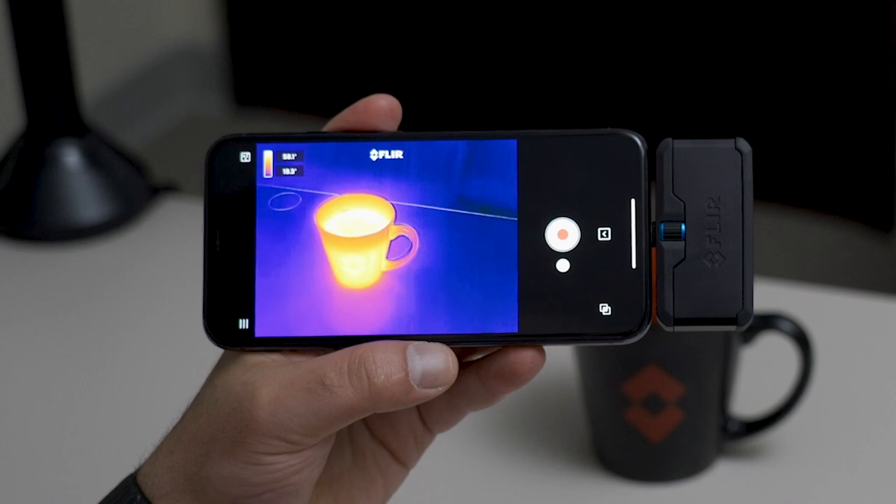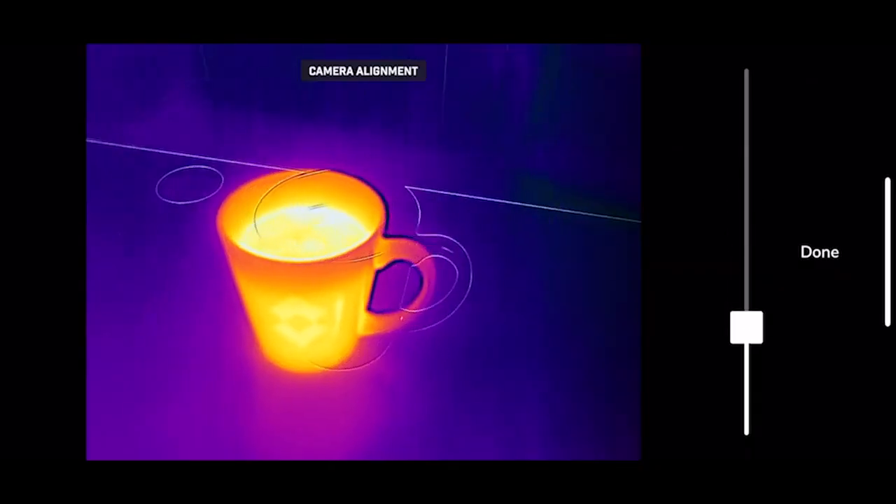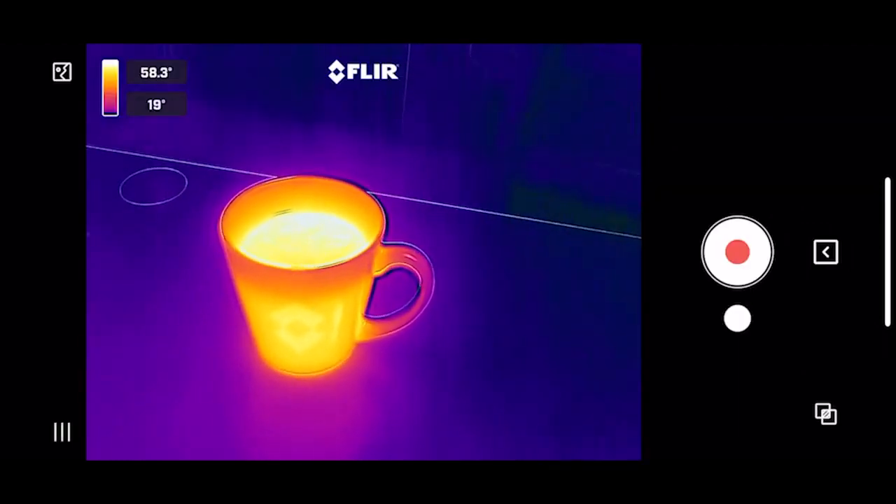To align MSX, click this button in the bottom corner. You can move the slider around. Obviously, depending on your distance, you'll want to tweak this to ensure proper alignment of the visible and thermal cameras.